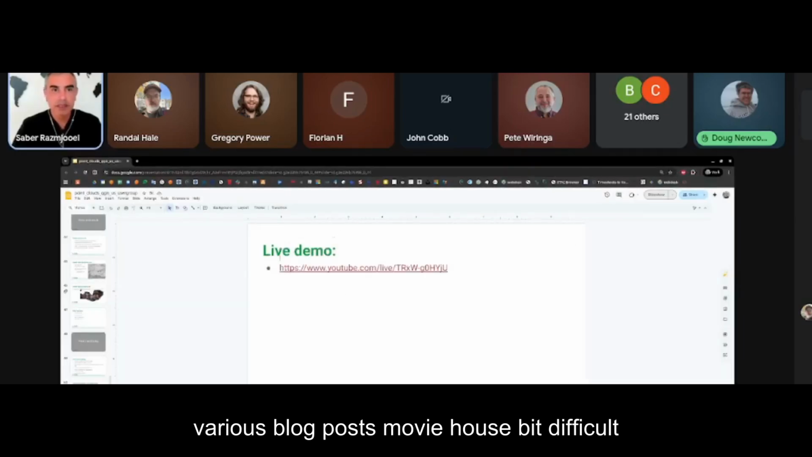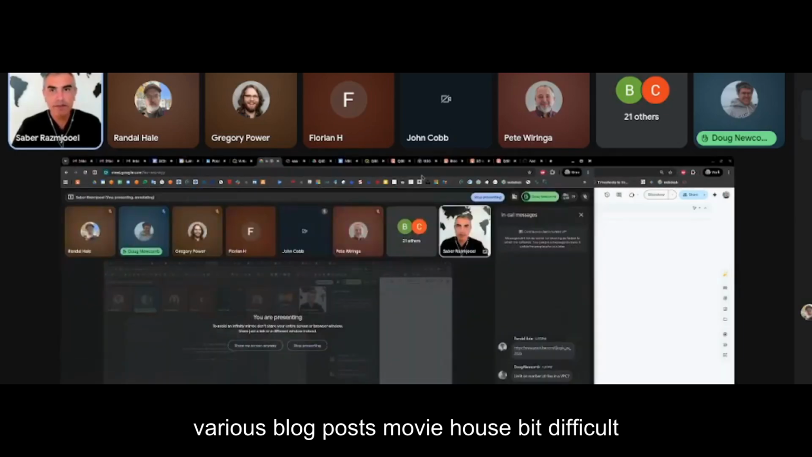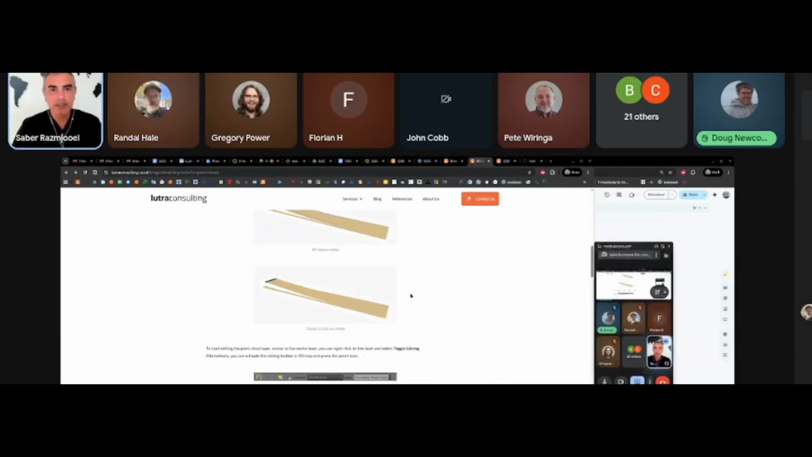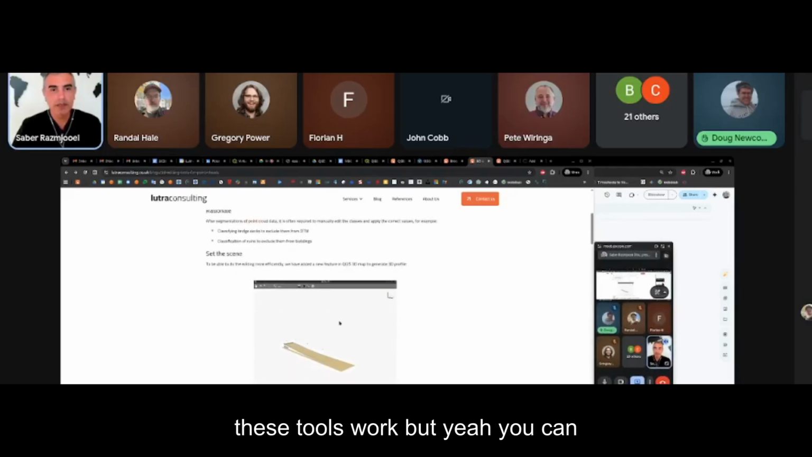The best way to see how it works is my colleague's live demo of it, and also there is a blog post we have. It's a bit difficult to explain how these tools work, but yeah, you can.